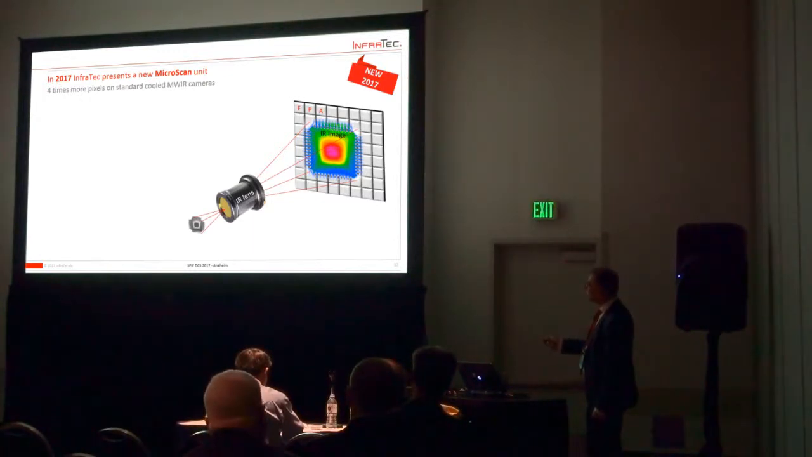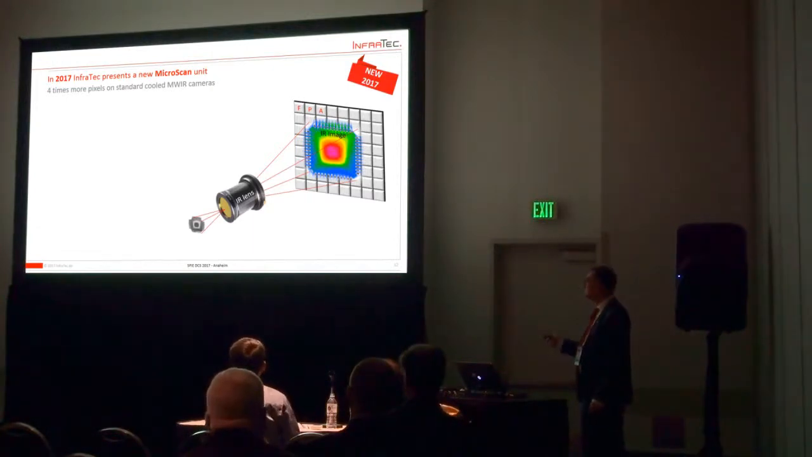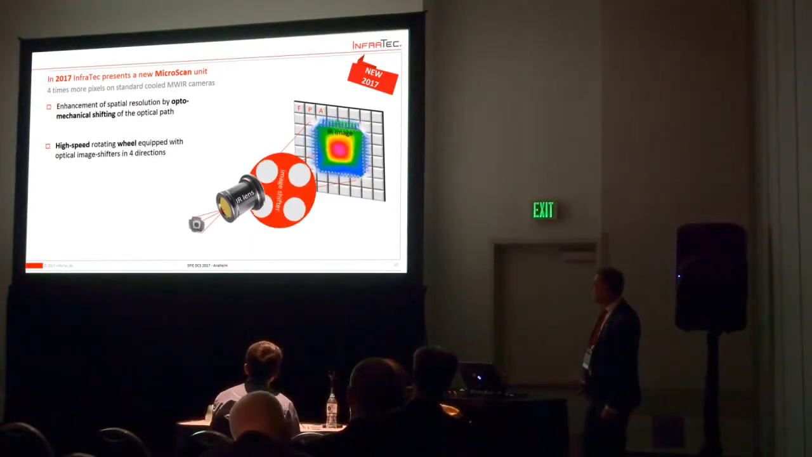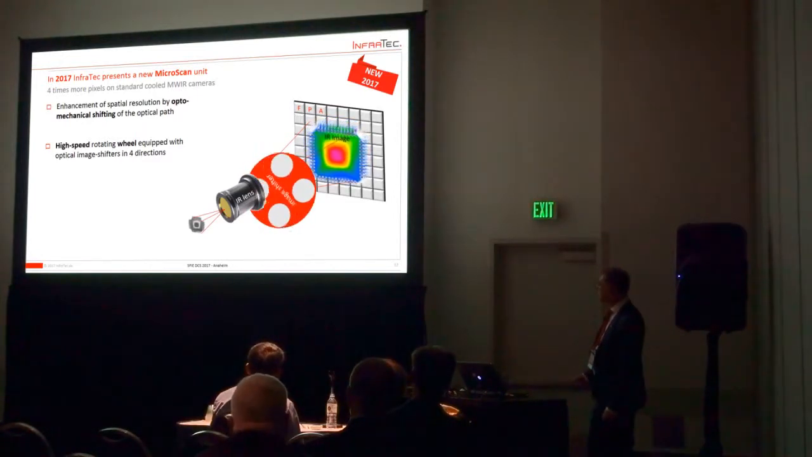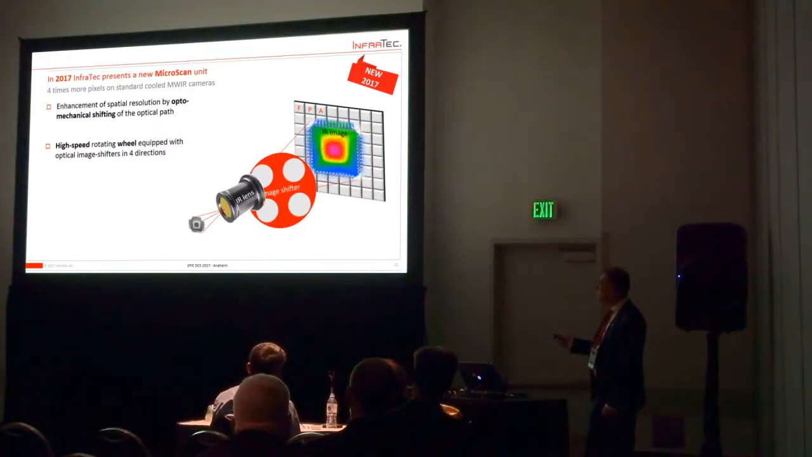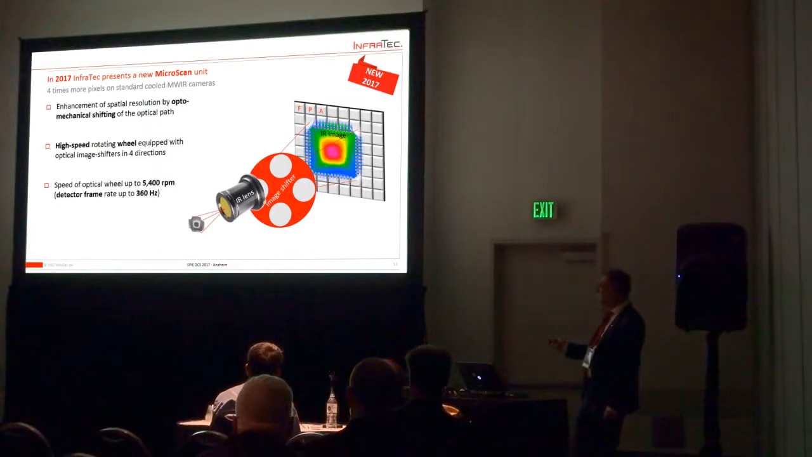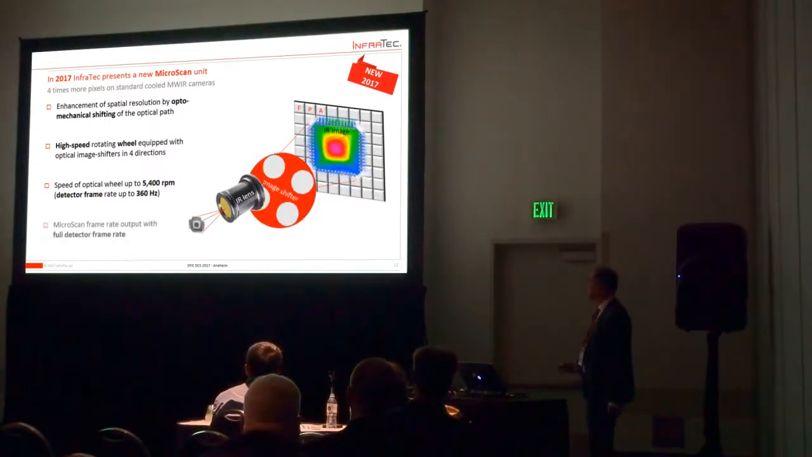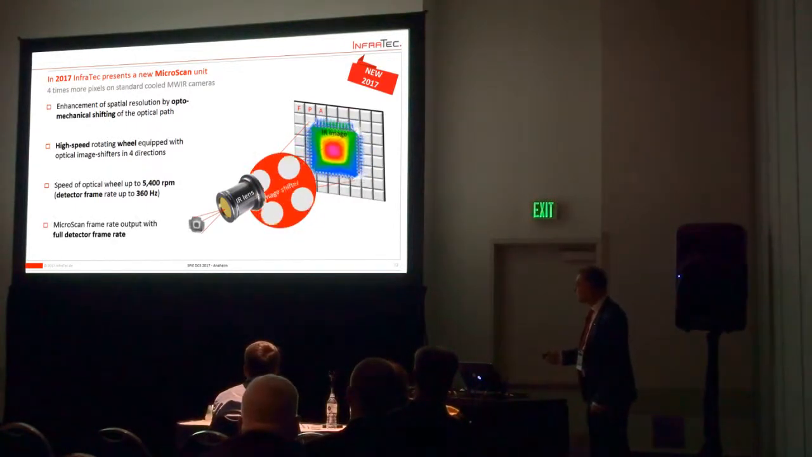So we are enhancing the spatial resolution by optomechanical shifting of the optical path. We introduce an image shifter, which is shifting the image in 4 directions. This is a filter wheel with the image shifters in it, and the image will be shifted over the FPA with a certain difference. This speed can go up to 5,400 RPM, so we can serve our fastest camera in full frame with 360 Hertz, so don't be sick. We can go even faster than this.